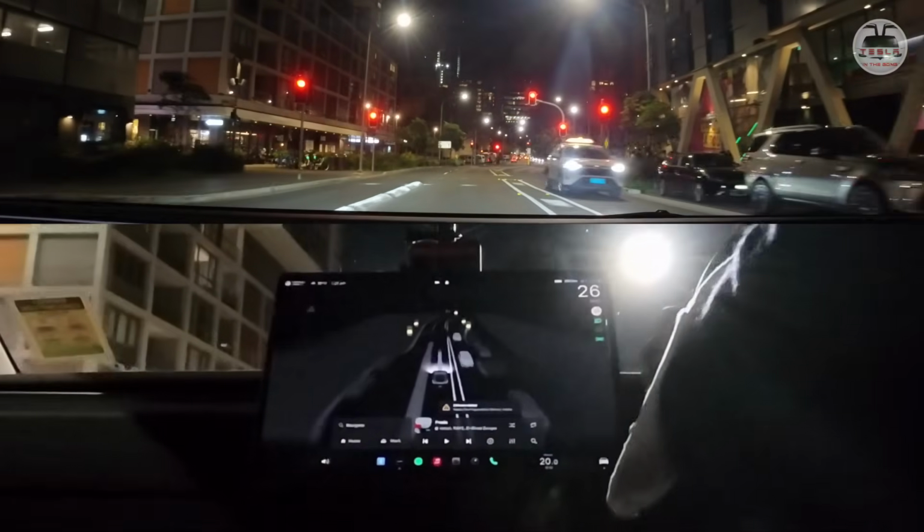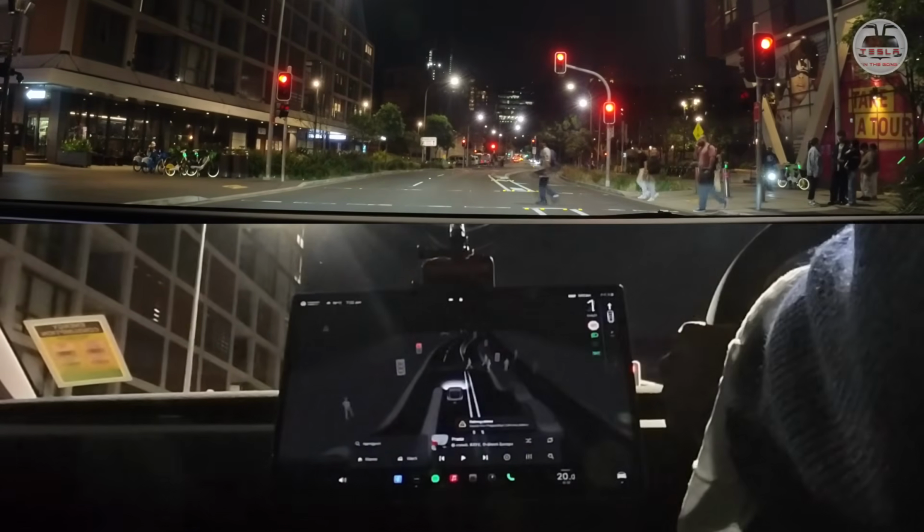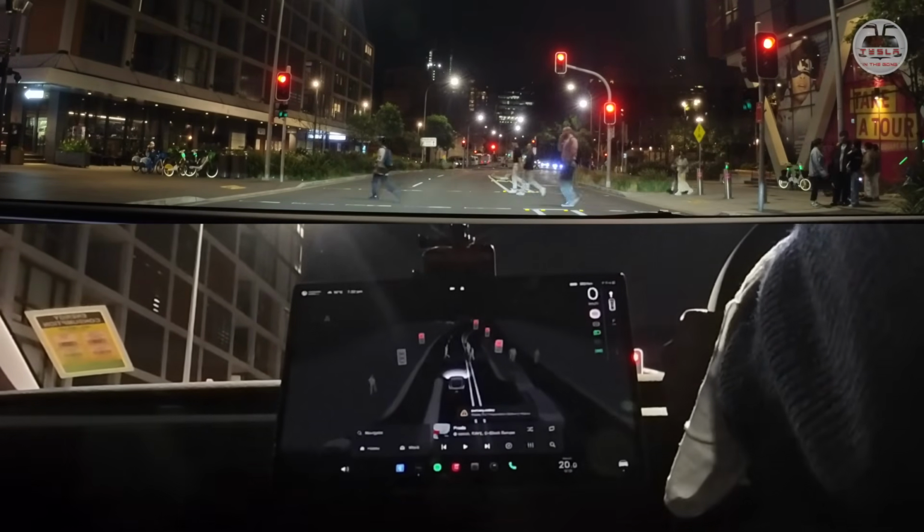Oh my God. Guys, look at this visualization. Oh my God. Tesla FSD team.